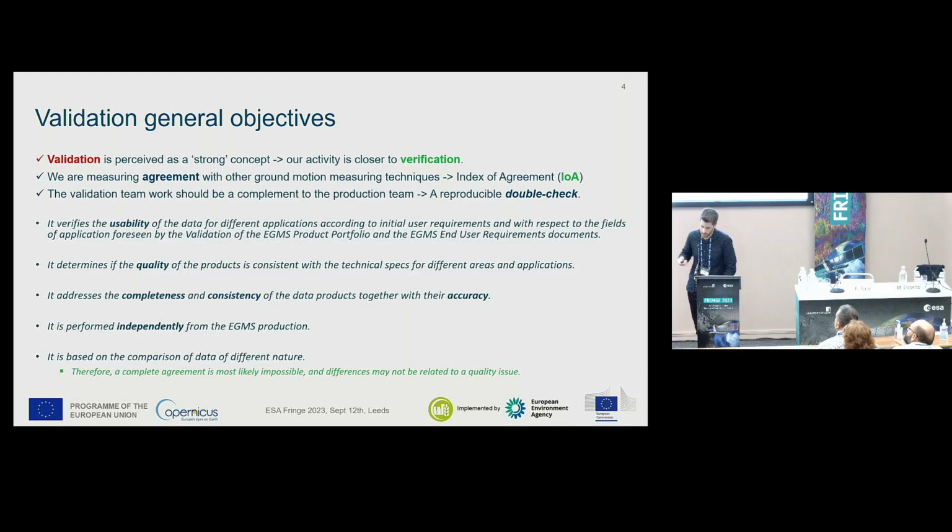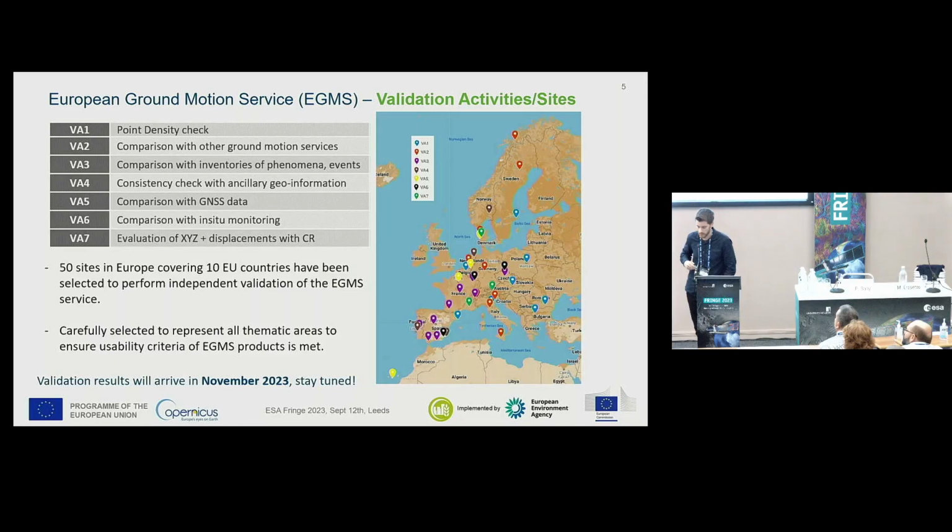And this work is done independently by a different consortium, as I presented in the previous slide. Sometimes measures are fulfilling different precisions and temporal scales, so we have to be very careful with analyzing the results. 7 different validation activities were conceived.